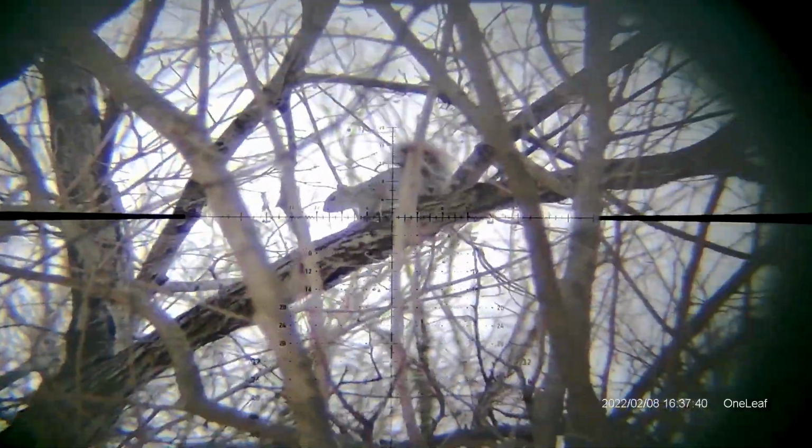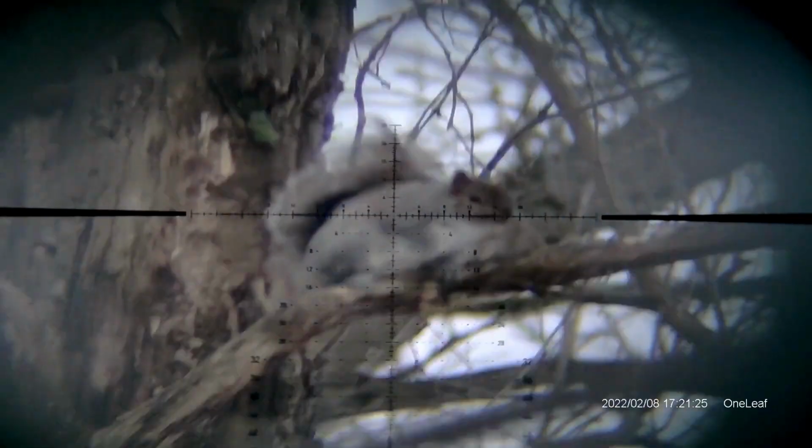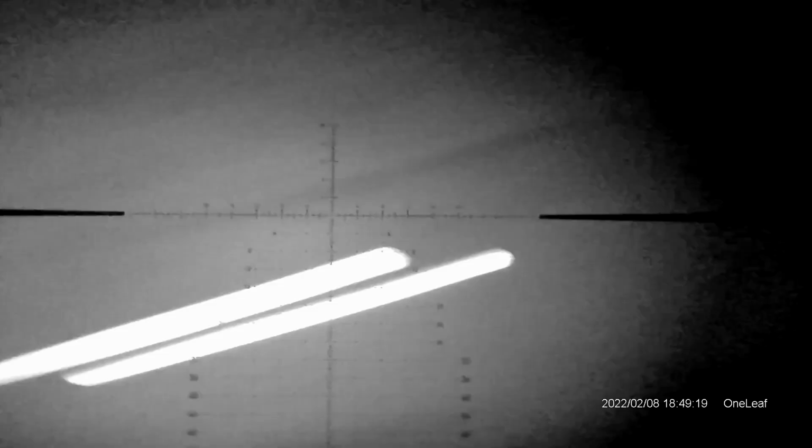The first one is going to be at 50 yards, and the second one is at 20, and I will shut up and let you hear the Oneleaf camera mic system. Nailed him. 20 yards. Smashed him. Okay, so back to voiceover mode.